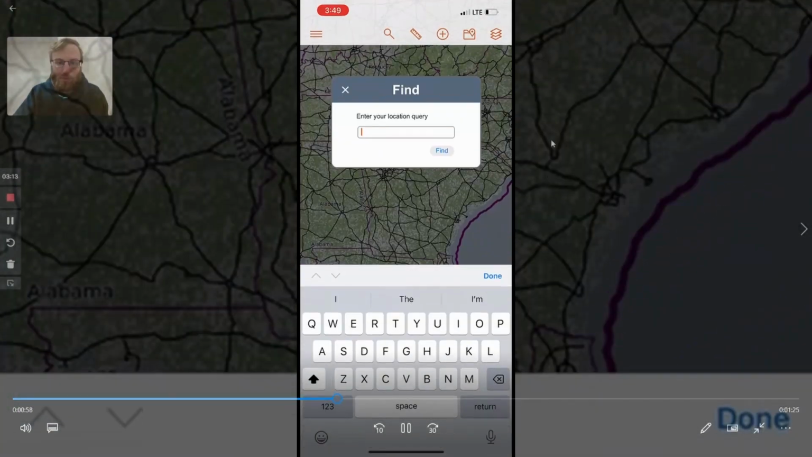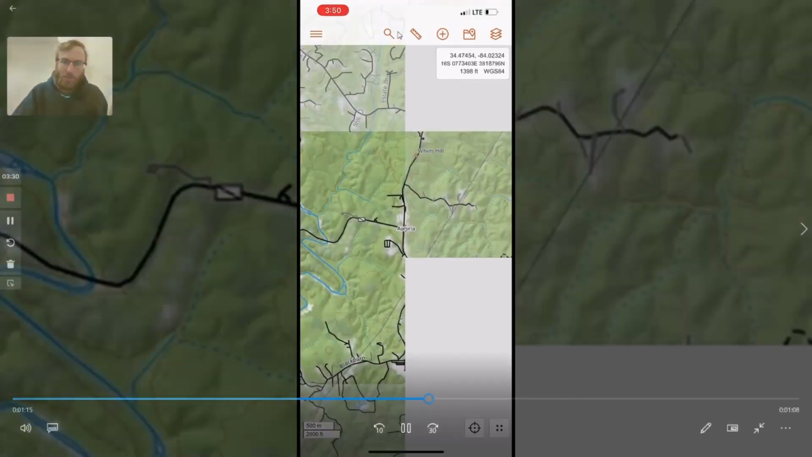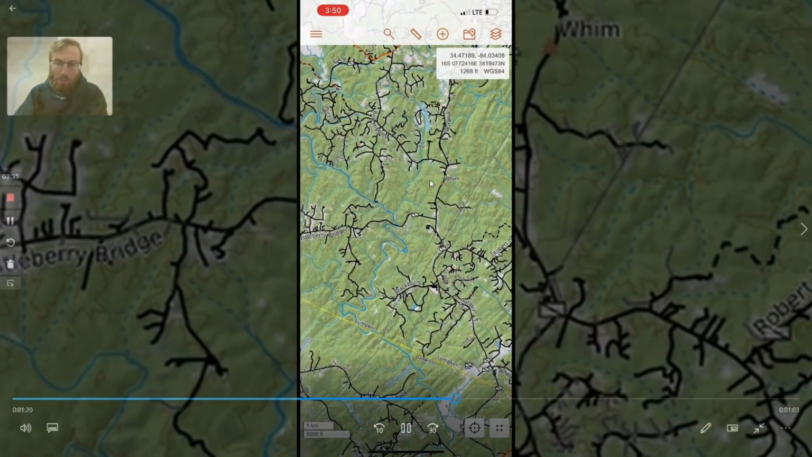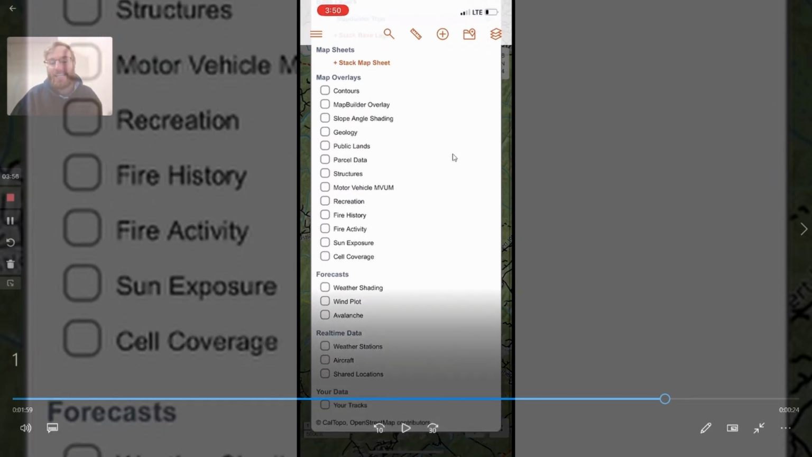So now we'll punch in a location here, and I decided to use Aurora, Georgia, because I've done some research there. I know the area fairly well, and it has good LiDAR. So we're going to use that as our example for this video and possibly this video series. You can type in wherever you want, but that zooms us in right on Aurora. This is the map builder. I think Topo, Map Builder Topo is the base layer right now. It's pretty good. So here's some of your basic layers that are within the program itself.